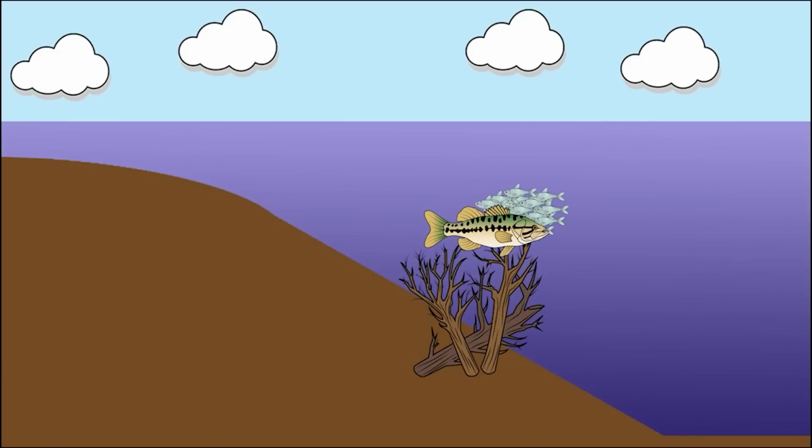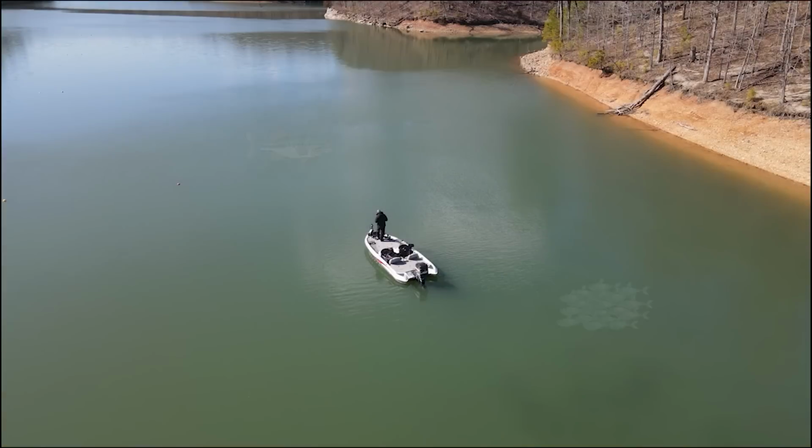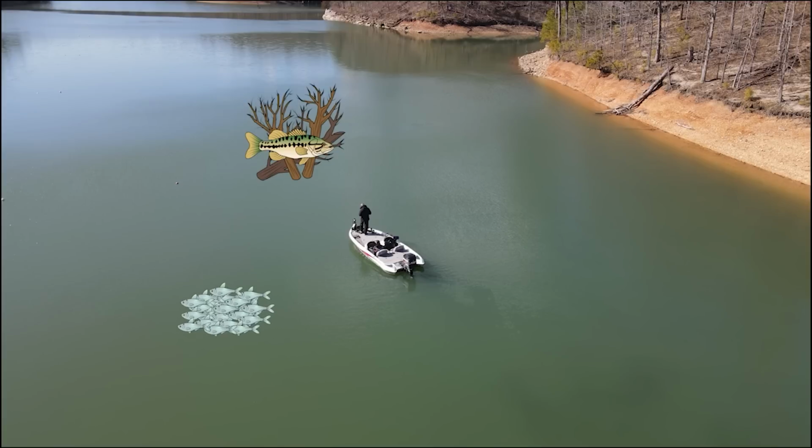So what I'm doing is following the schools of baitfish around with the Livescope, waiting until the baitfish are over the top of the laydowns and top of the brush. There's a laydown right over here you can see over my shoulder. And basically, I'm just trying to intercept the bass and the baitfish when they meet at that critical point where the bait, the brush, the bass are all in one spot. You can usually see them feeding up really well there when all three factors come together.